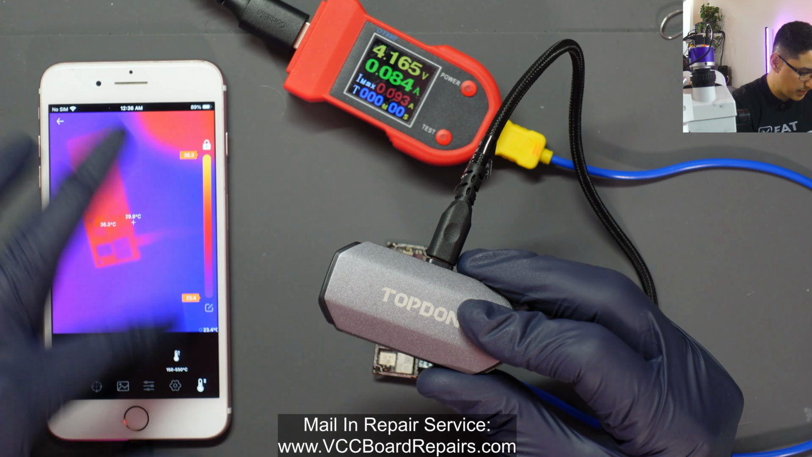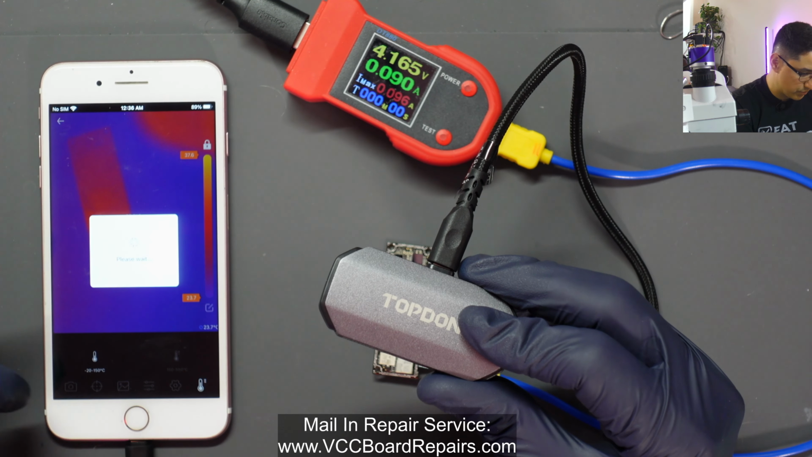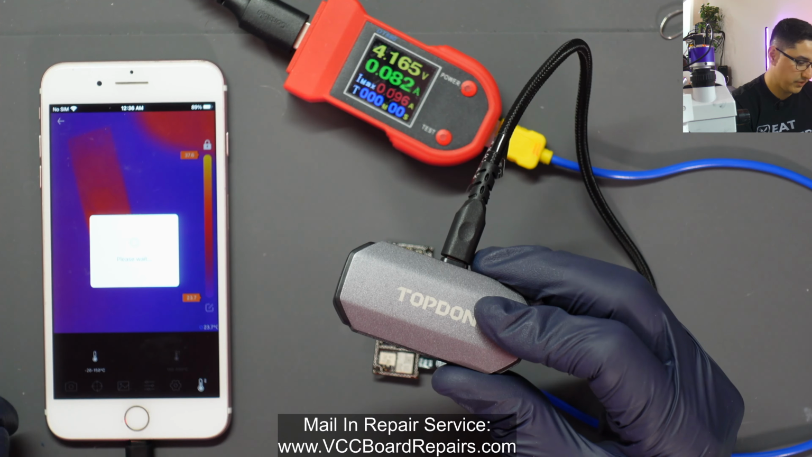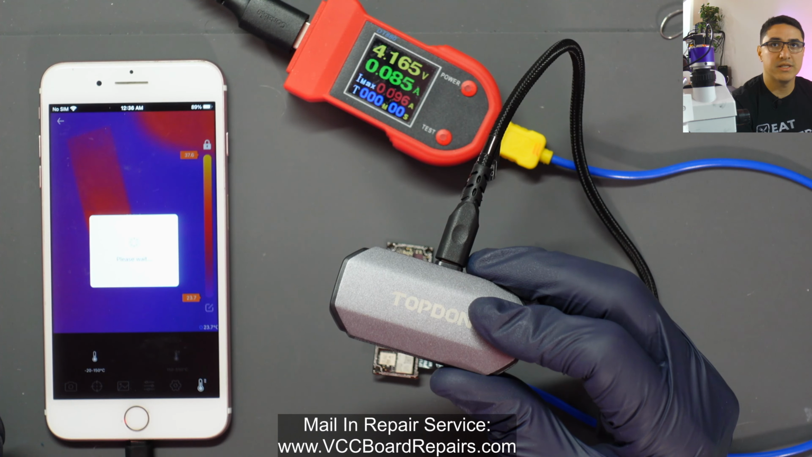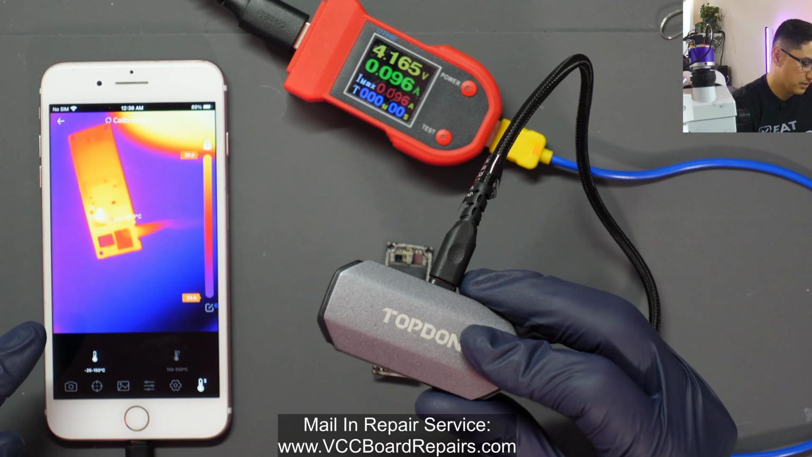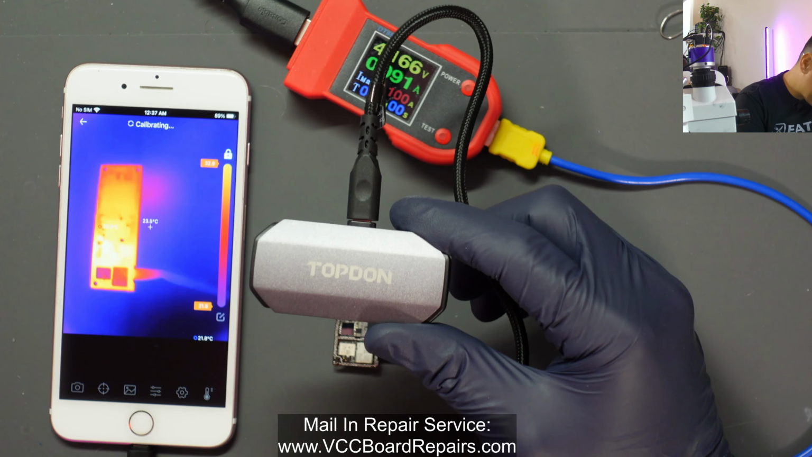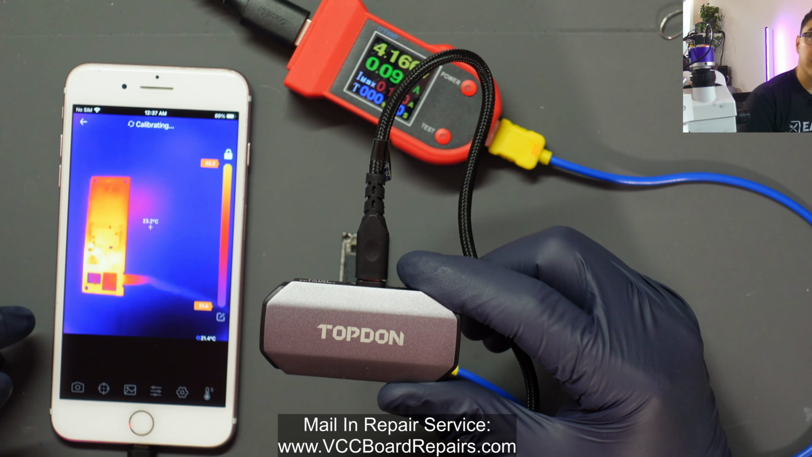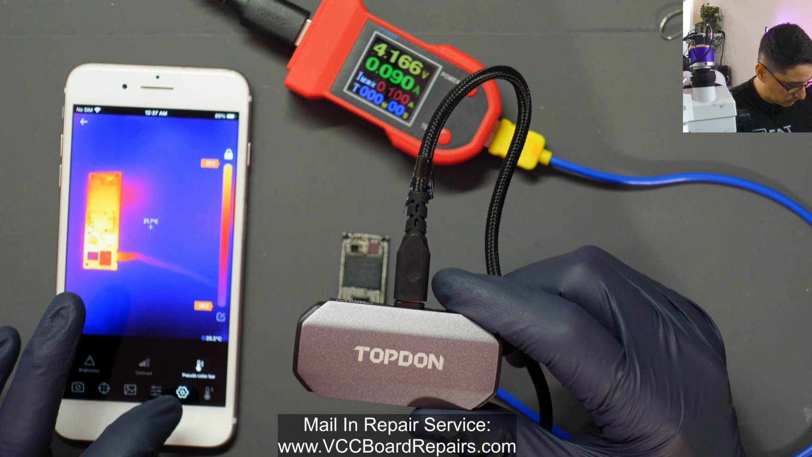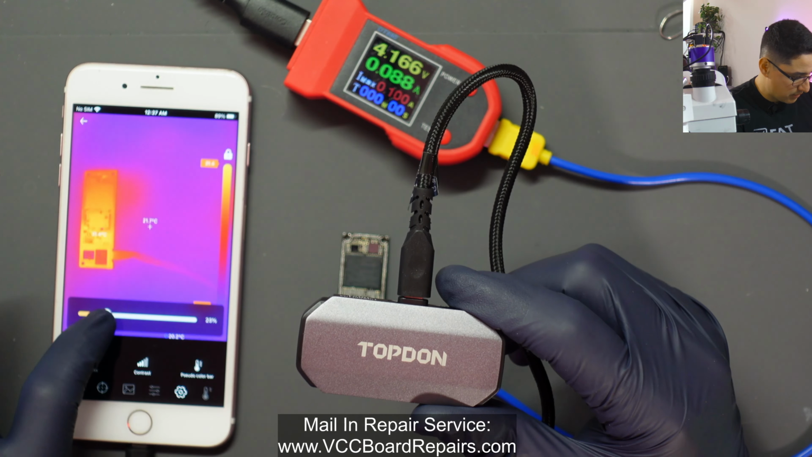So let's mess with the settings to see if we get a better view as to where the problem might be. So let's switch to the -20 to 150 Celsius setting here. See if that makes a difference as far as finding the shorted component. There you go. That gives it a much clearer view. Although pinpointing the exact source of the short is a little tricky. So what I'm gonna do is I'm gonna mess with some of these settings. So the contrast, this is bring it up, down, okay.